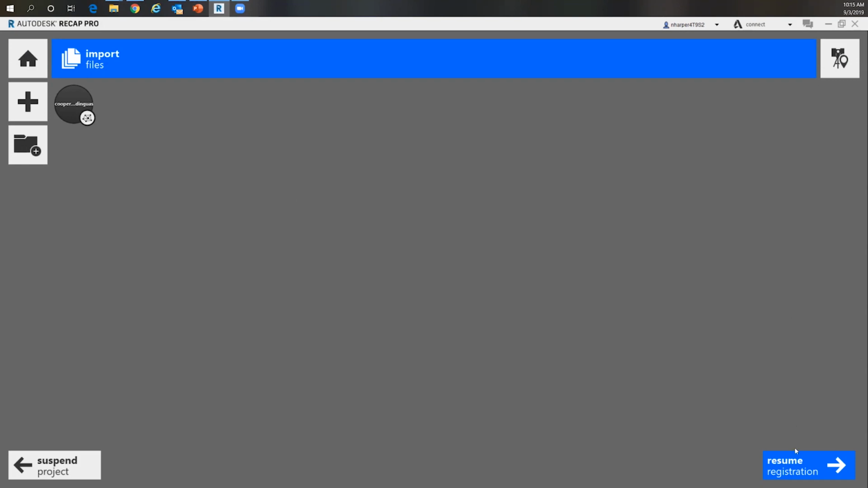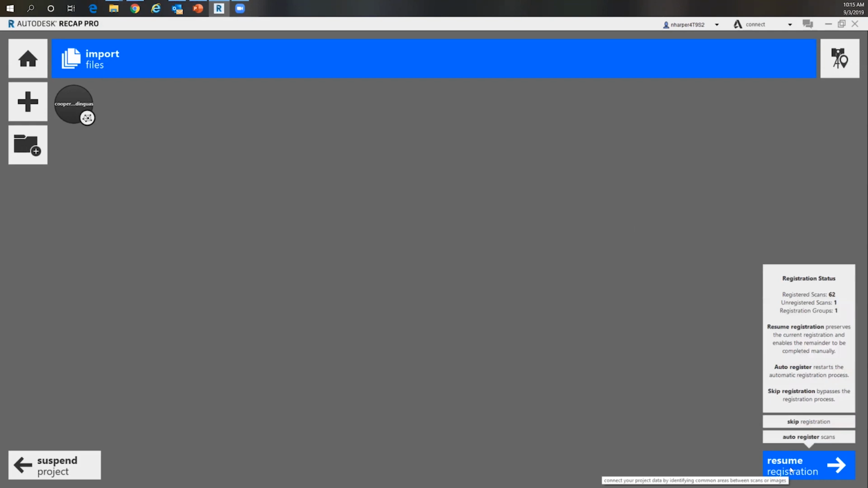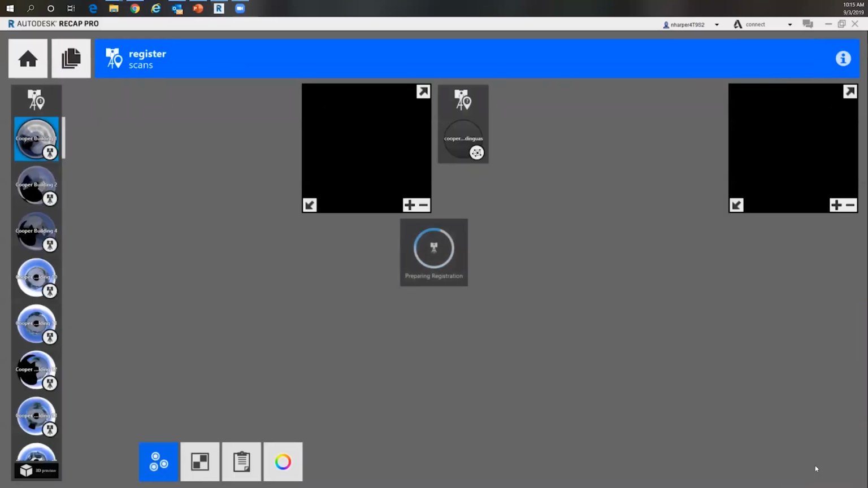So if I go to resume registration down here, you can see that we have 62 scans and 1 unregistered scan. The 1 unregistered scan is the aerial-based scan. So I'm just going to say resume registration. I'm not going to do auto register scan because that does take a few minutes for that to do. So I'm going to say resume registration, and this is what you would go through if you had to manually register. It is really easy.